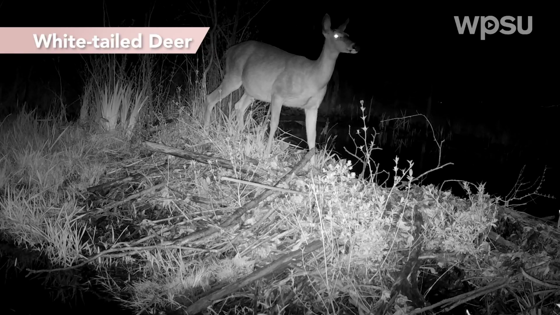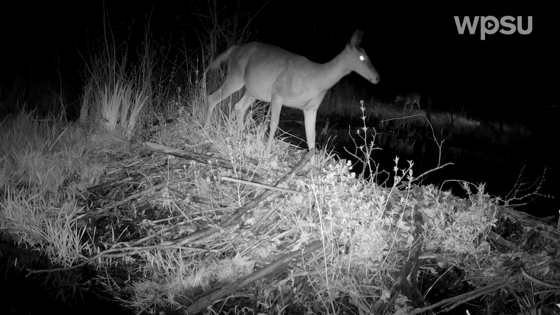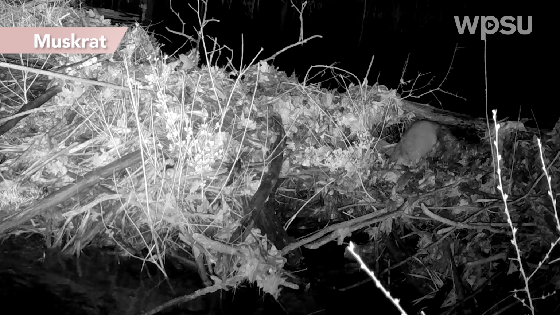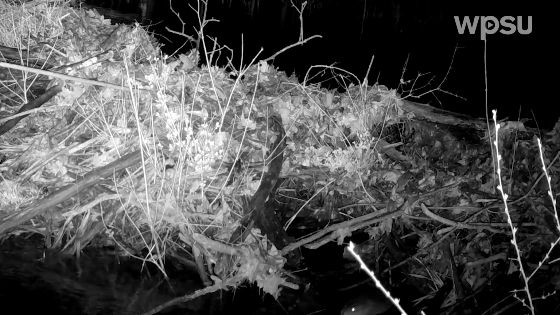Throughout the spring, our deer herds are continuing to use the beaver dam as a creek crossing point. And you can see in the background another trail camera getting tripped, illuminating a larger portion of the herd. The muskrats around often use this little tunnel through the beaver dam to climb down into the water, and then when they want to, back up over the dam.